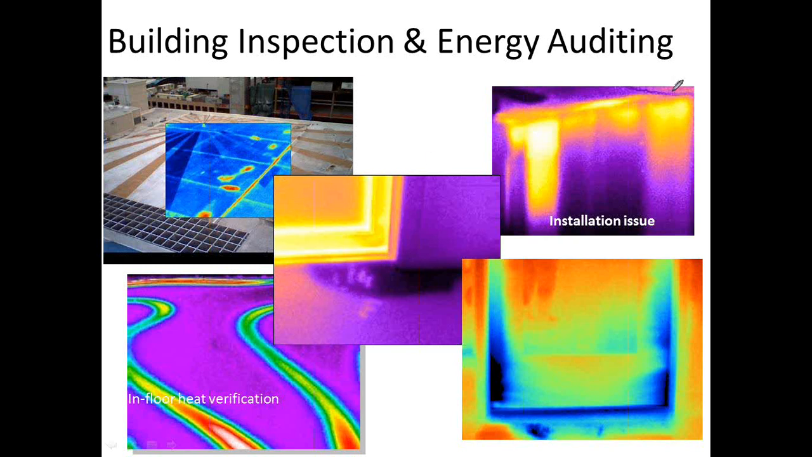The upper right-hand image, again, there's insulation in the wall. It's just not quite installed properly. It's folded up a little bit in this area here, showing what appears to be a pretty good anomaly. There's insulation there, again just not installed properly. The center image, moisture behind the sheetrock.